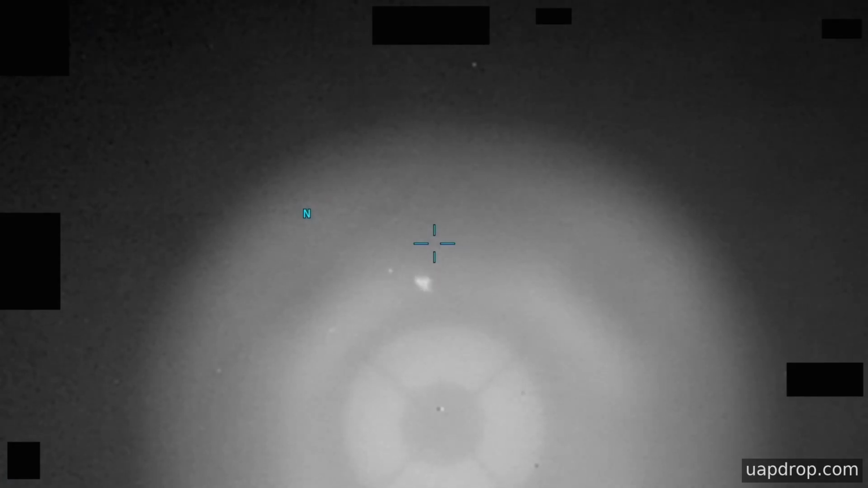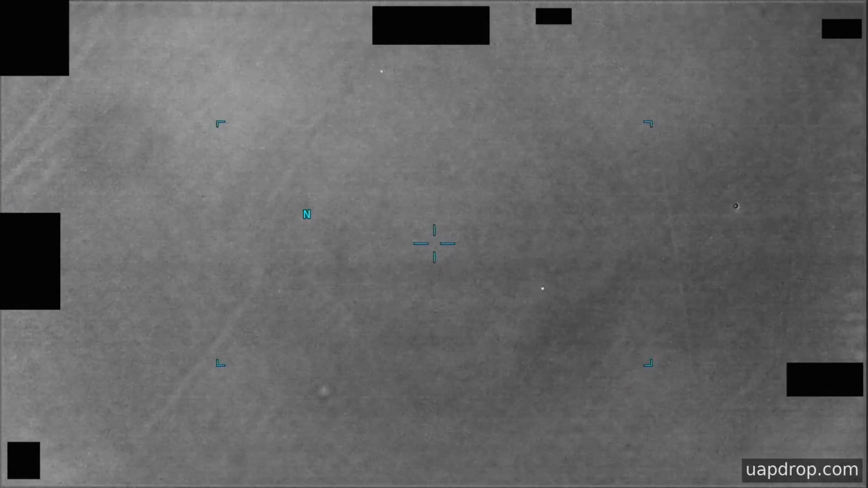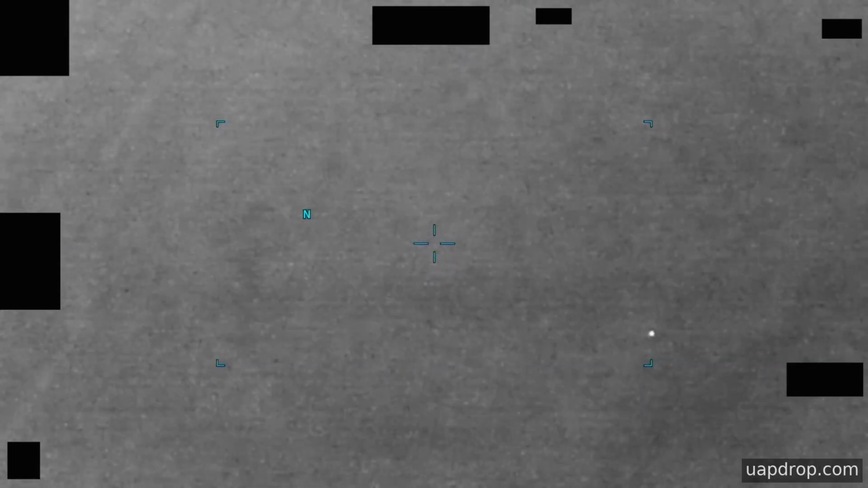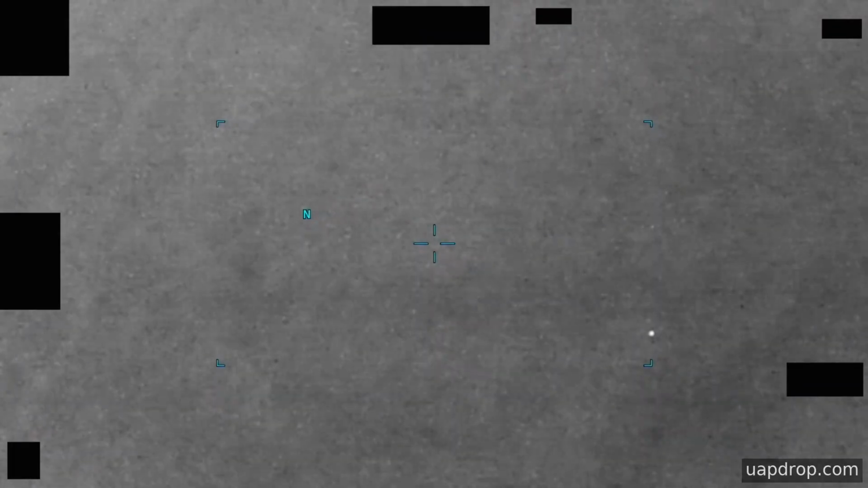This footage does not settle the question of origin, and the office's deliberate classification of the report as unresolved reflects both a finding and an invitation. It is a snapshot of what was observed, a reasoned assessment about what the imagery does and does not show, and a placeholder that may be revisited if further data appears.